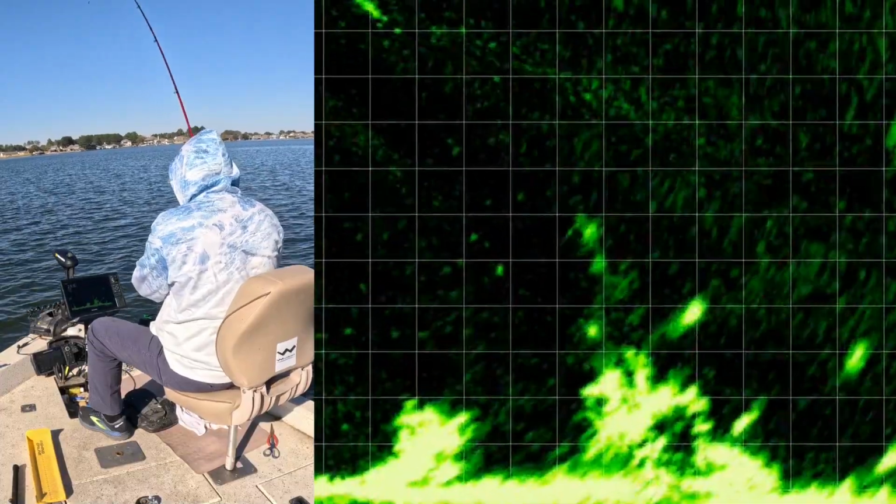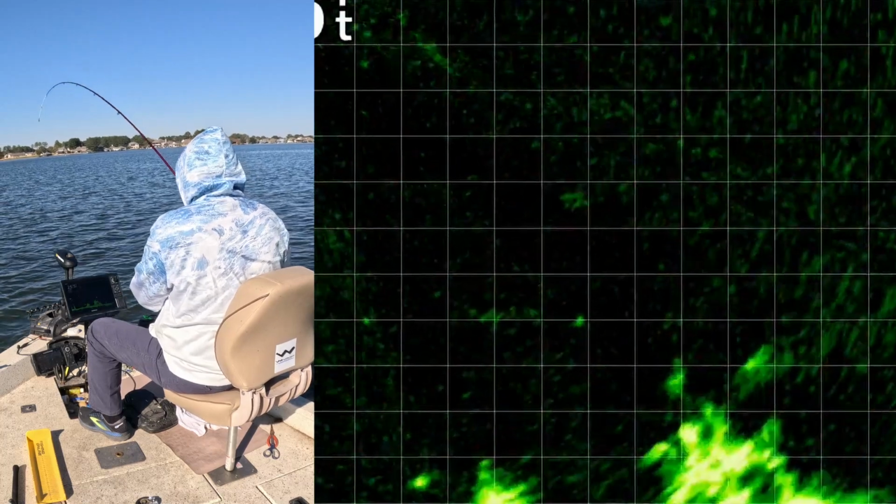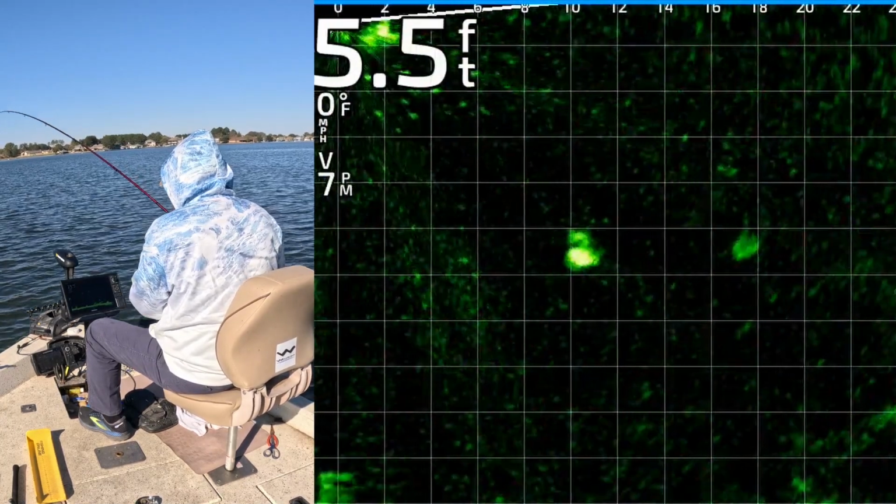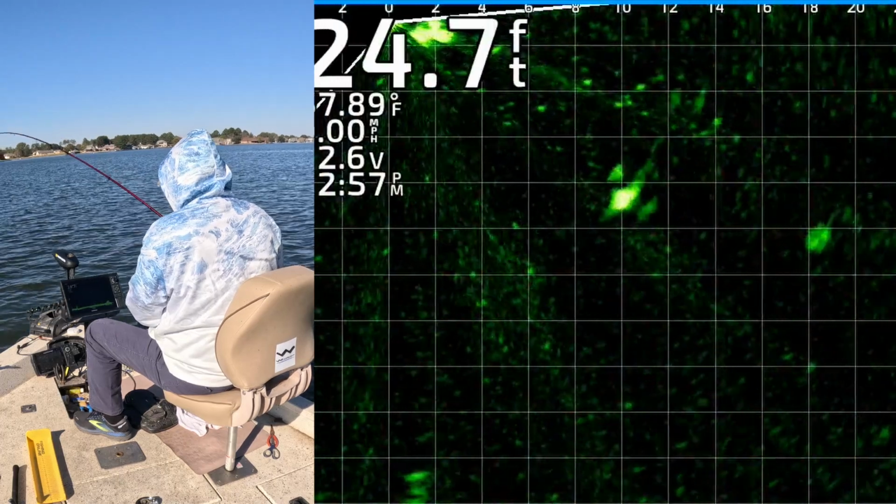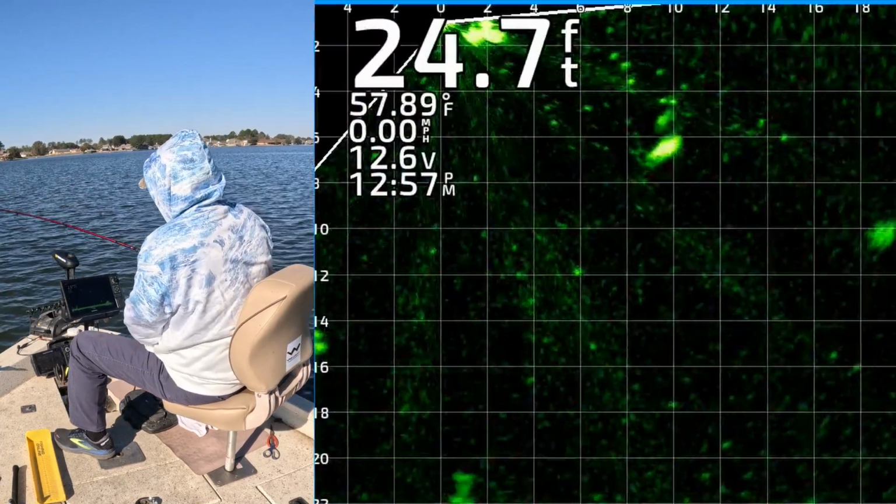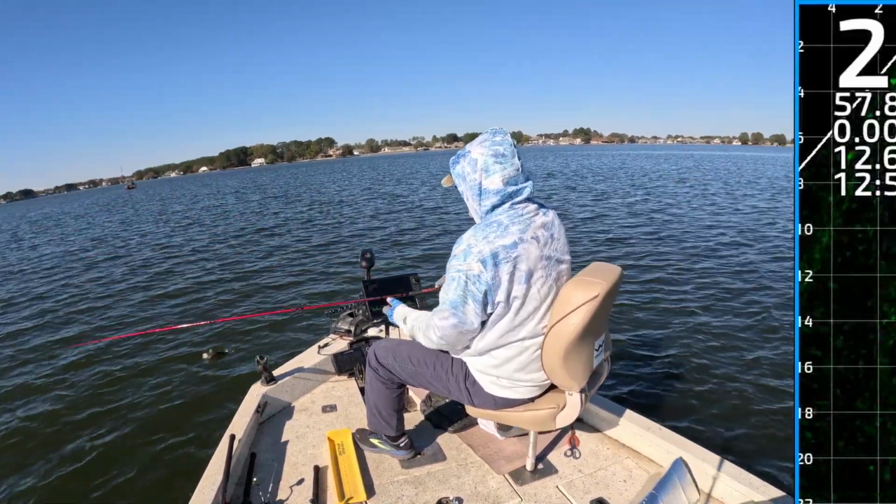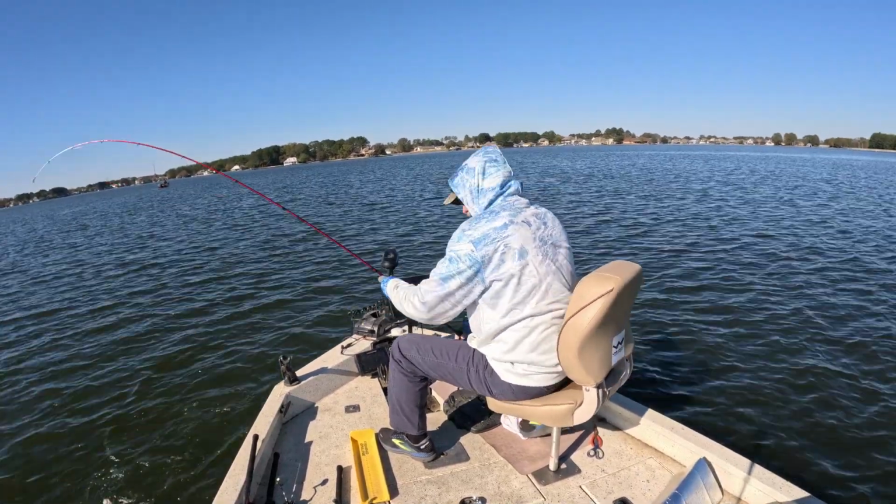Got it. I knew one of them was in there. Gosh. That's a crappie. Look at him coming up. Came out of that brush pile. I knew one of them was in there. Gosh. Get over here, dude.